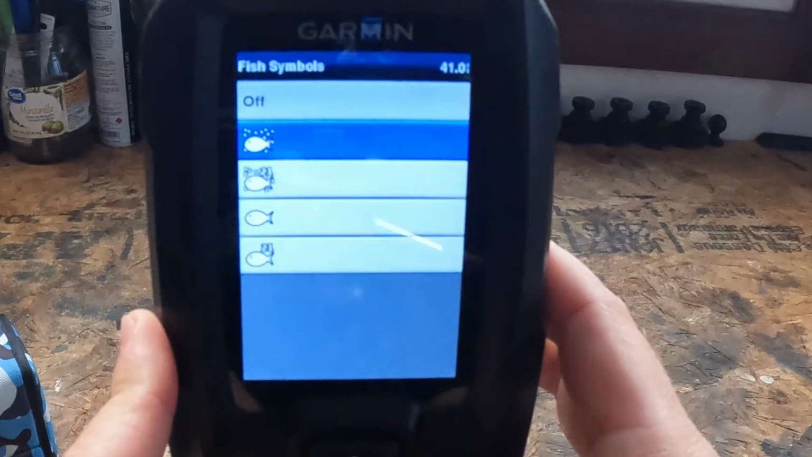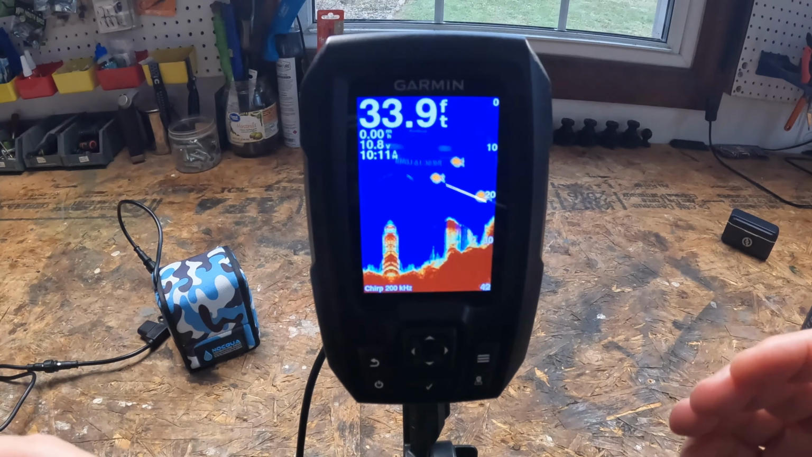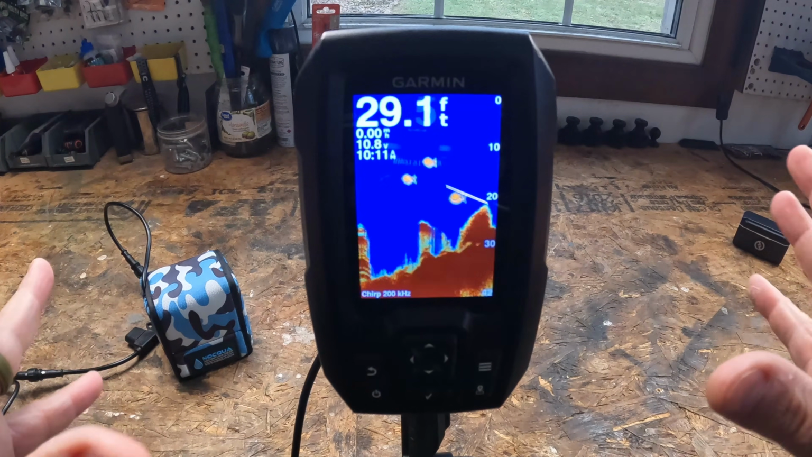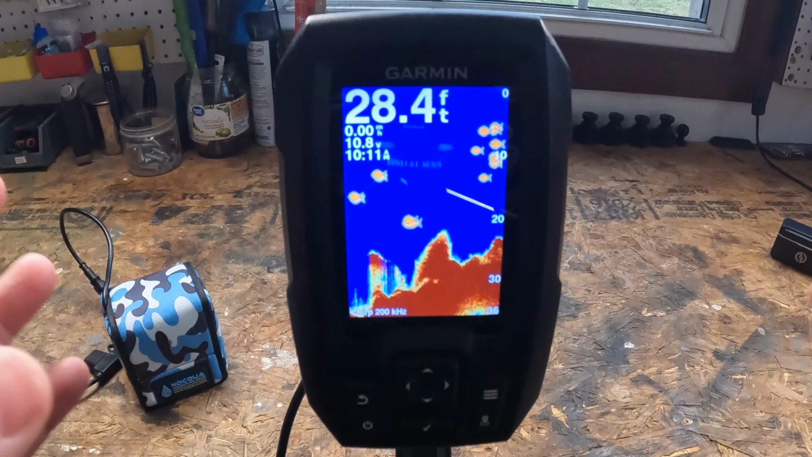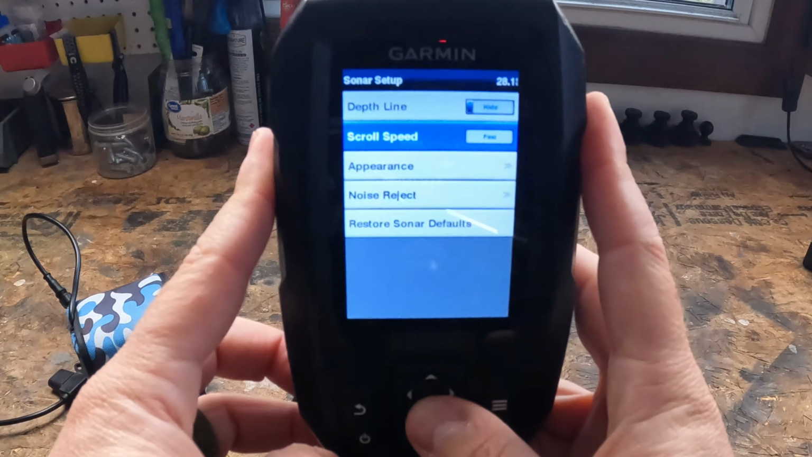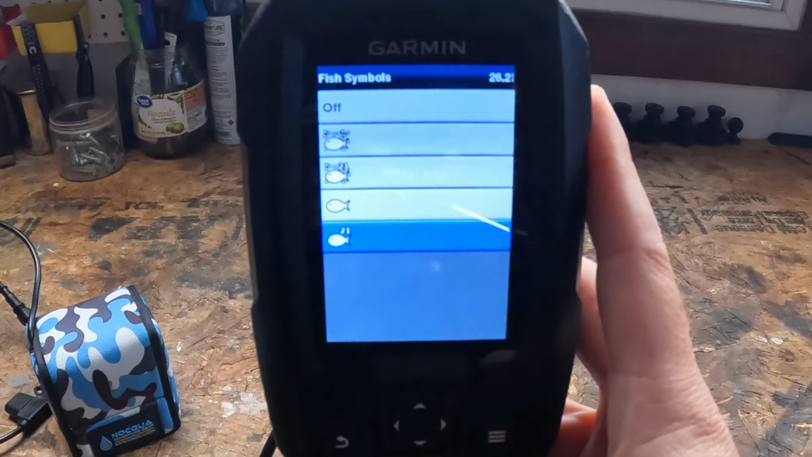One, you're just going to get fish symbols, right? So this is perfect if you just want the basics. Suspended targets show up as simple fish icons, no extra data, no clutter, just, hey, here's a fish. So this is a really great training wheels mode for brand new sonar users.